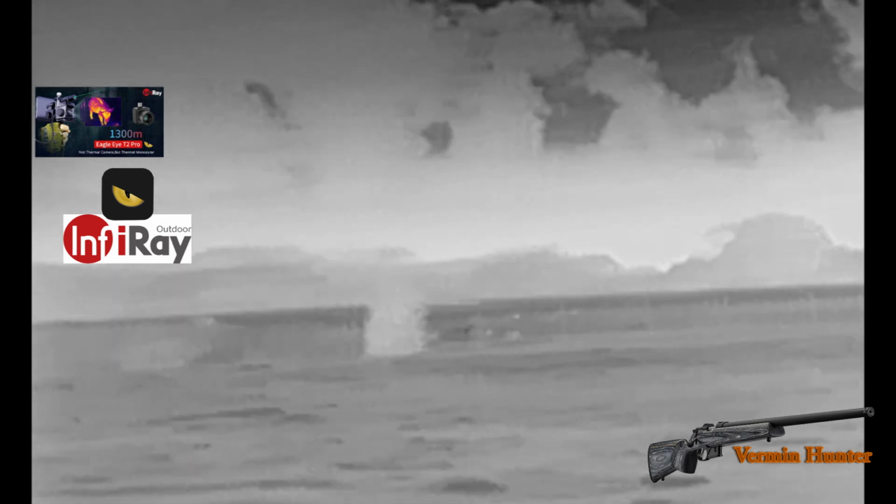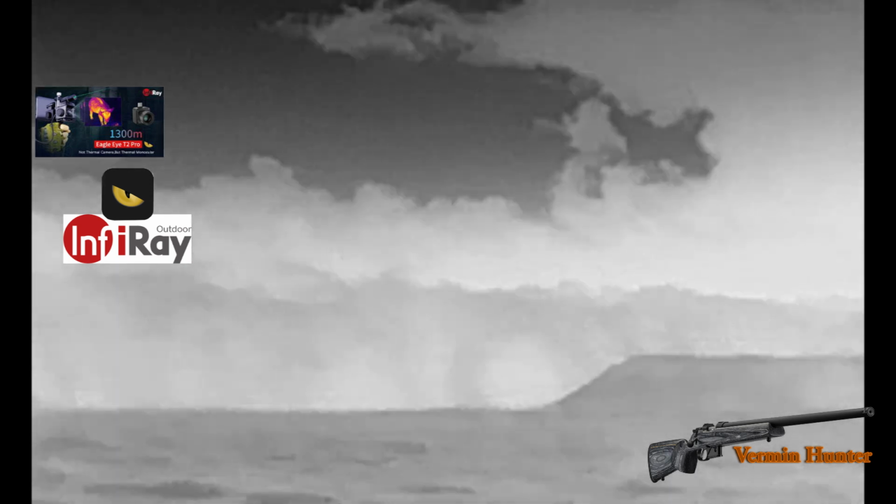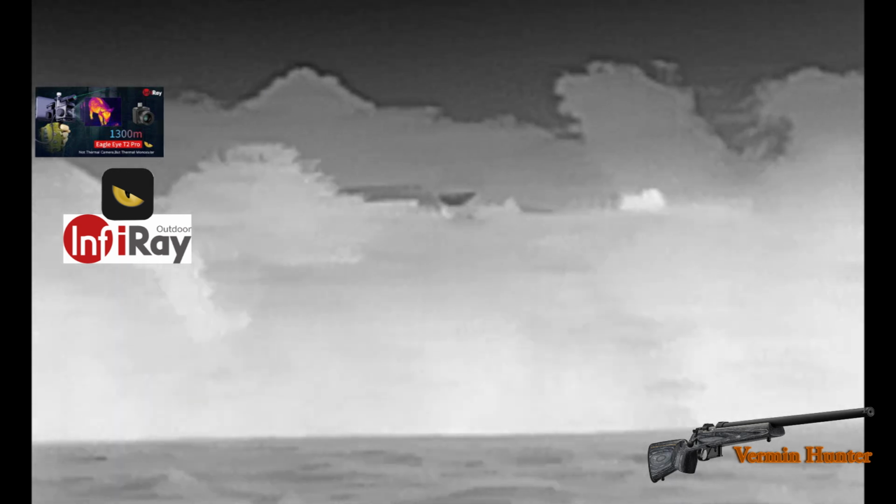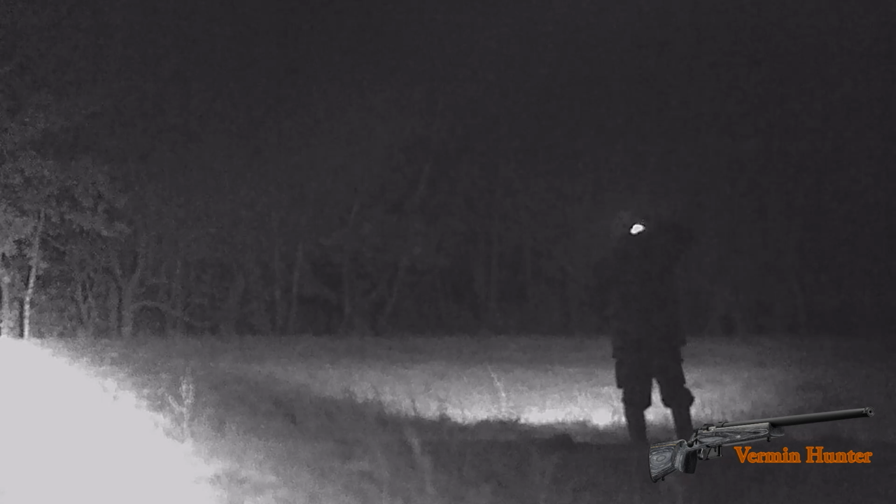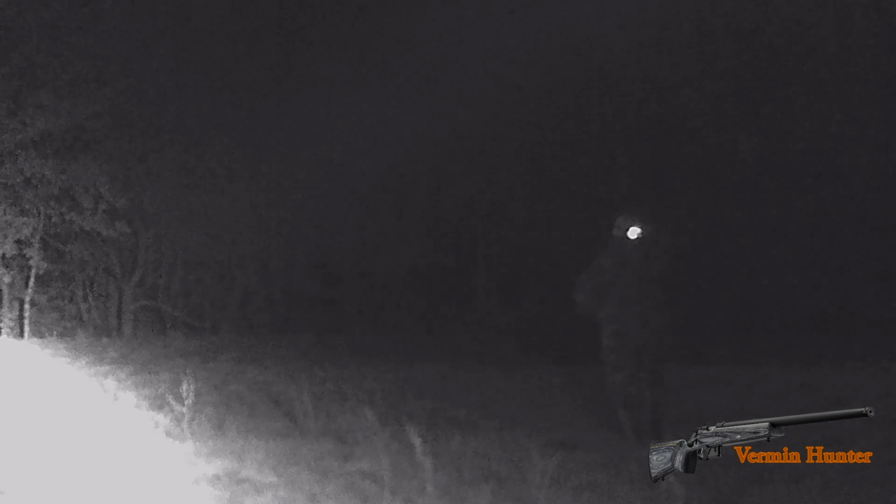It was quite a mild night. Good thermal picture, right out to 150, 200 yards, really good picture. The farm above me in that shot is actually 300 yards away, really well. The thermal picture depends upon the atmospherics on that particular night. It had been raining heavily for weeks. You could see me potted on the field here.